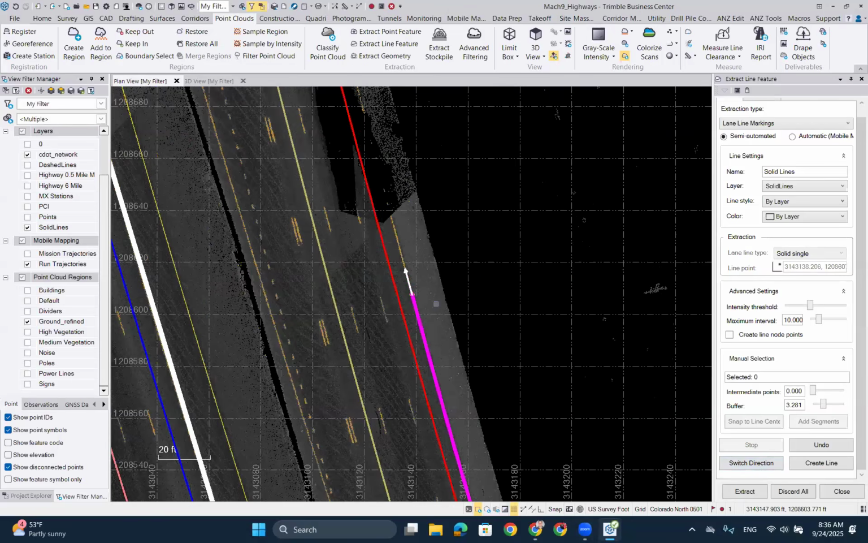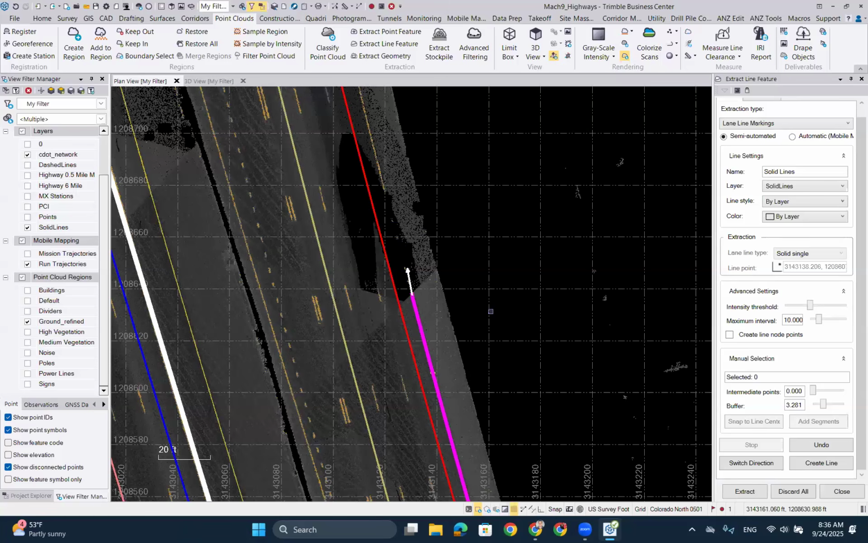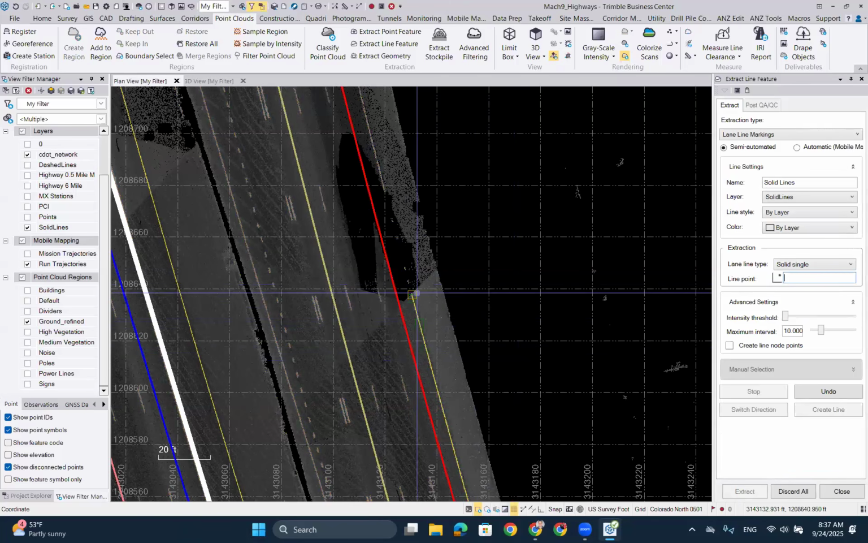As you can see, it went to the end of the data. I'll click on switch direction and just tell it to extract again. Obviously, there's a gap in the data. If I want to, I could jump it over there, but I'm not going to do that for now. Once you've done all that, you can always go into the QA/QC process if you want to, or you can simply click on create line. A very important step: don't discard all or close this before you create the line, because TBC will show you this is the line that I'm going to create, and then you've got to tell it to create that line for you. As you can see there, we now have that line created over there.